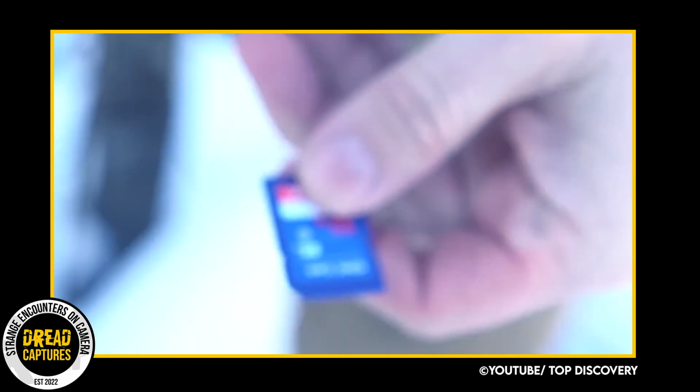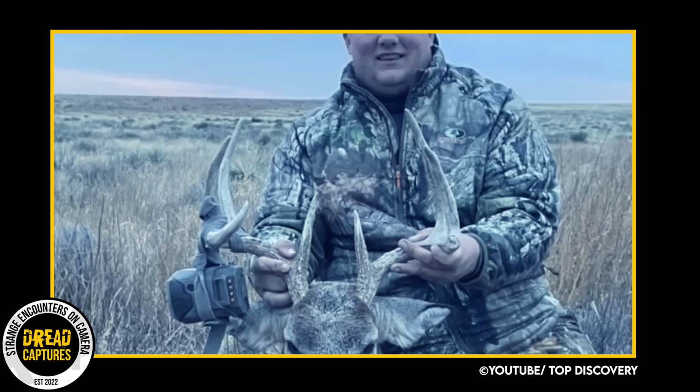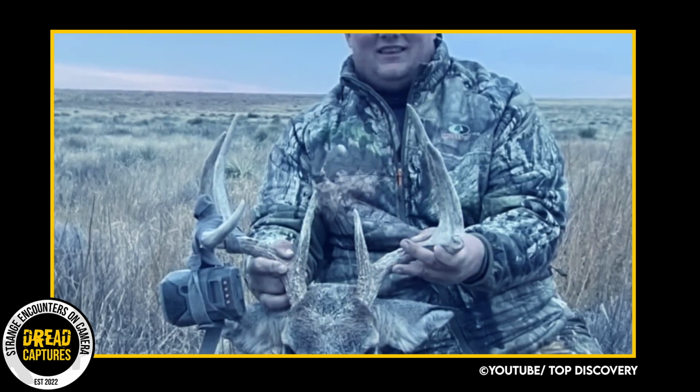Unfortunately, the camera was broken and the SD card was missing, so the potentially amazing footage of the deer grabbing the camera and giving us a real look at his habitat was lost forever.